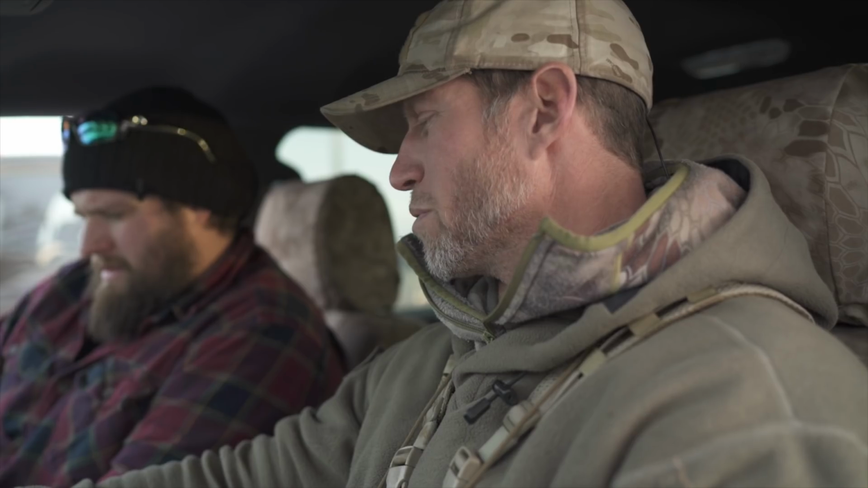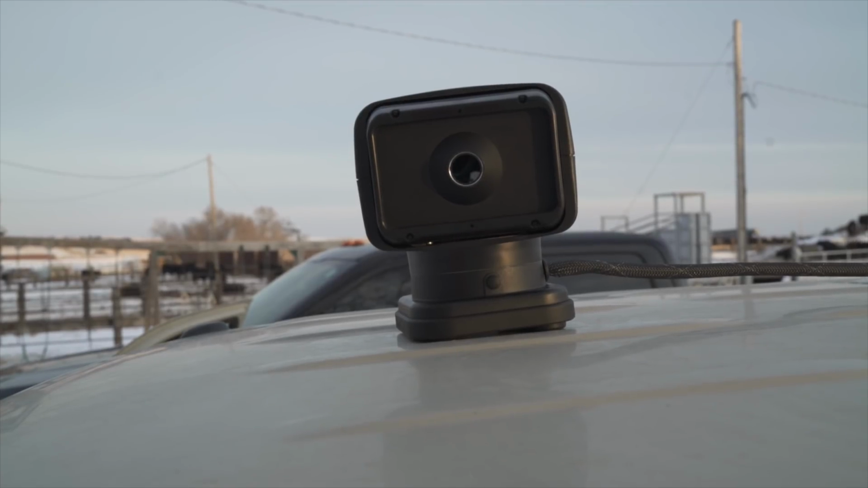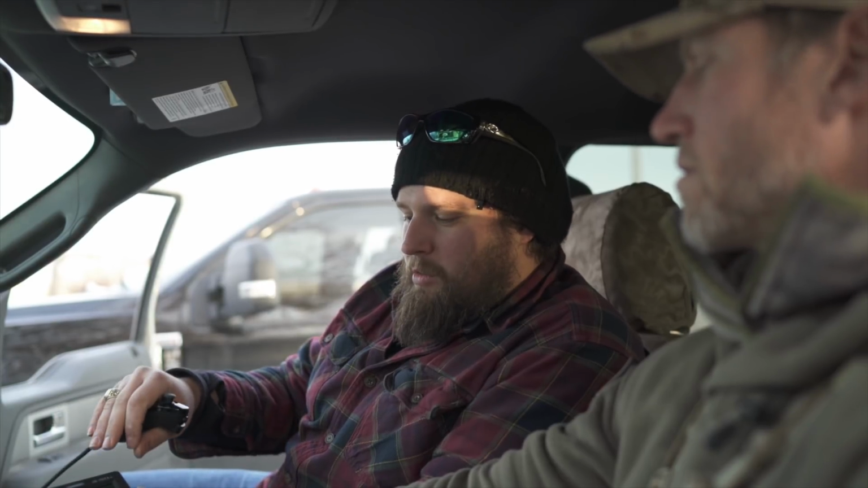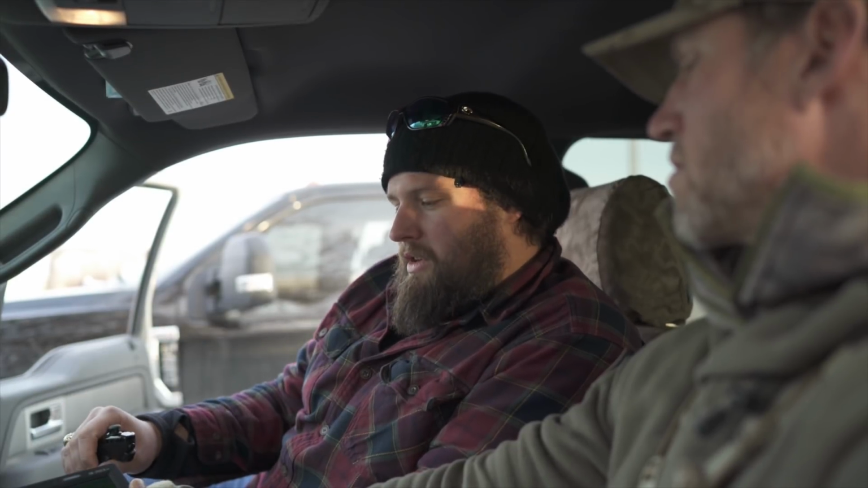There are so many applications for this tool. Absolutely. I mean, this is just another dimension to thermal. A lot of guys start with a monocular, and then they'll go to a weapon sight, and then they'll get to a helmet mounted. But this is a dimension of thermal that is extremely useful. I mean, it's worth every penny. It's the value that you get with the unit on top of the truck.